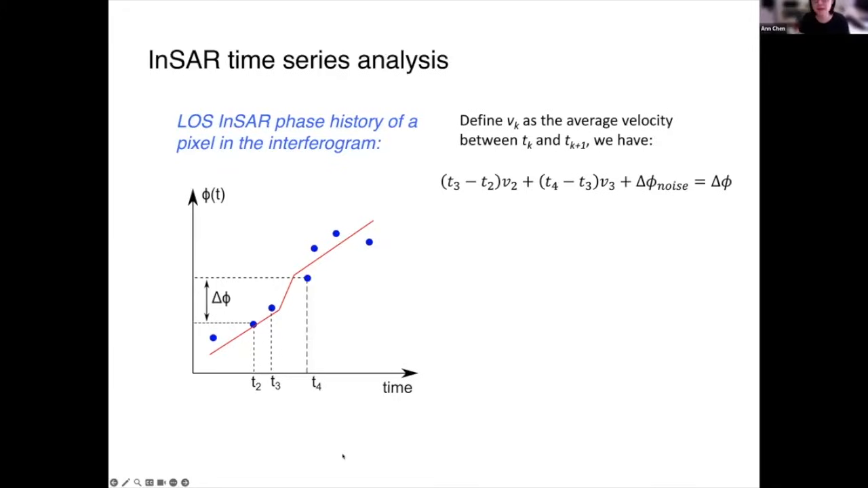The red line is an illustration of perhaps a true signal. It's a synthetic case, which contains a secular motion and also a transient motion in the middle. The blue dots are our available SAR acquisition measurements. Remember, those blue points don't fall exactly onto the red line because we have noise in them. Each measurement is a little different. When we form an interferogram using the SAR data acquired at T2 and another acquired at T4, that's what we measure.